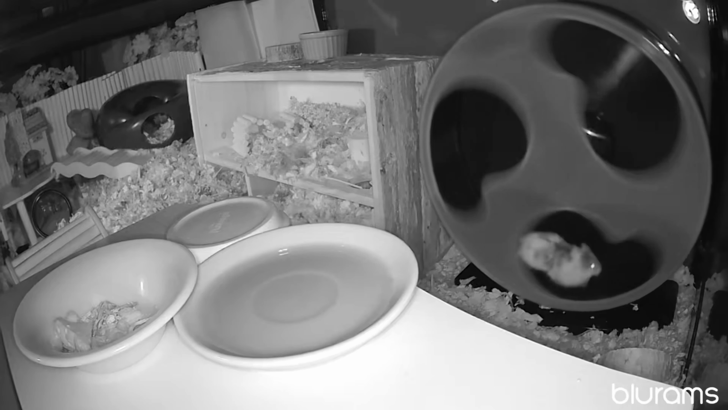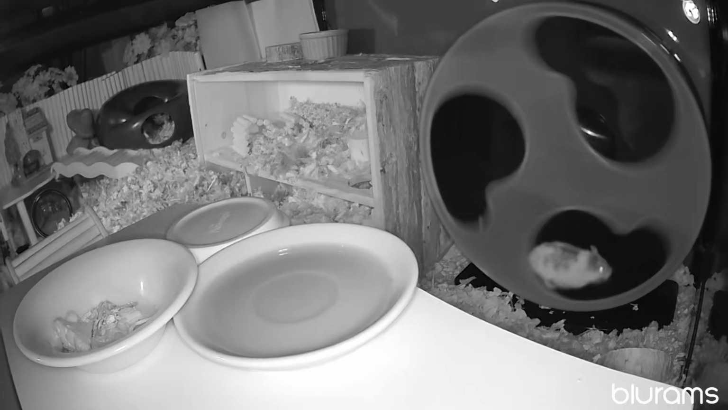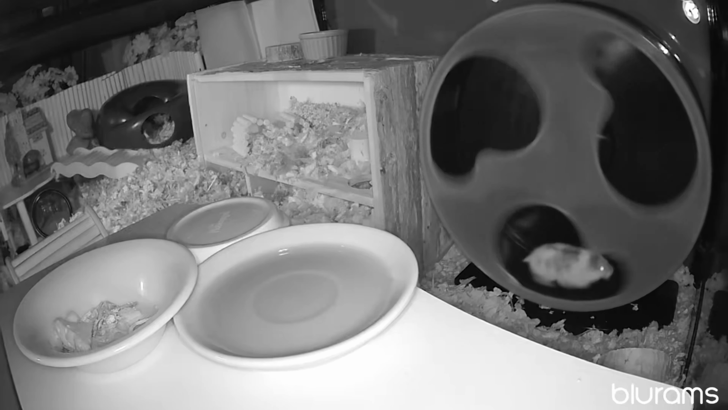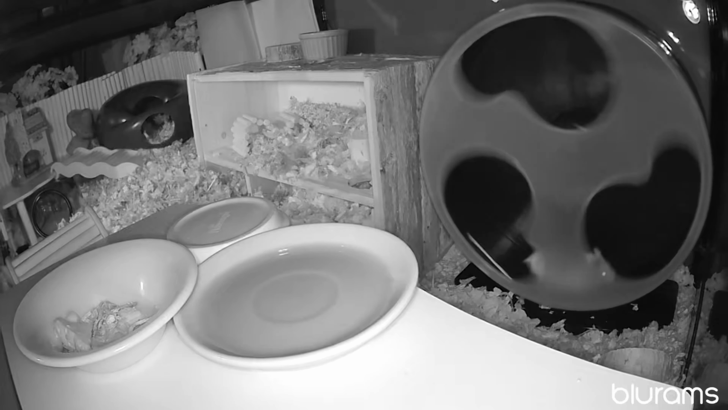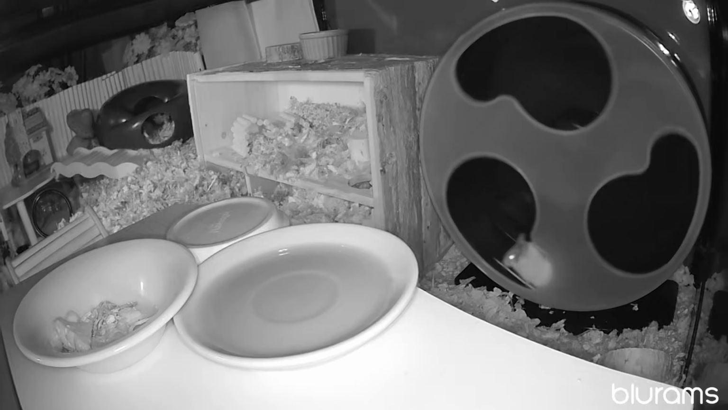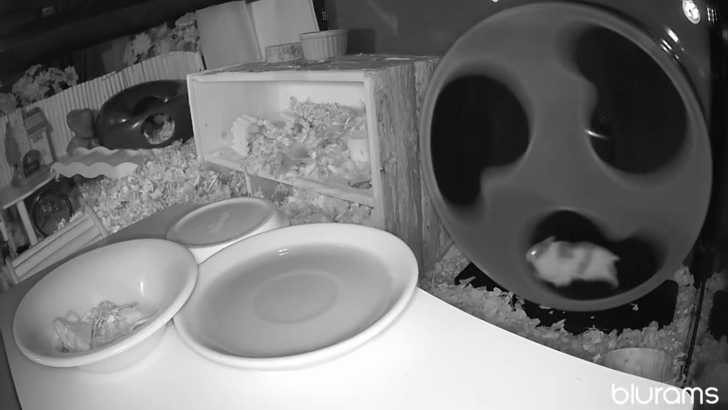Actually, there's a lot of bedding before the ladder and then the table. So underneath the ladder and underneath the bedding that is just before the sand bath is his underground home. You will see him from time to time leaving the sand bath and going right down underneath the bedding because he has tunnels going to his home under there.